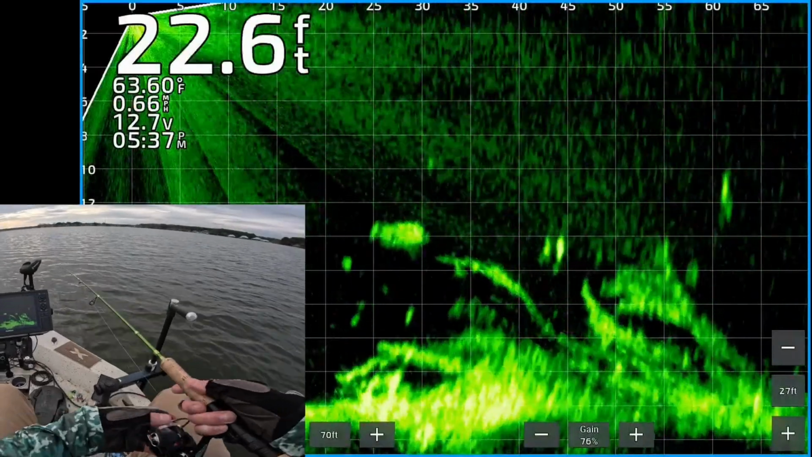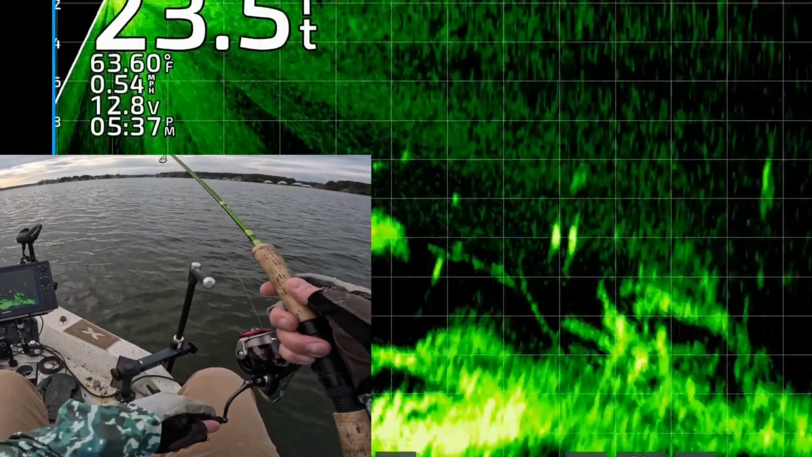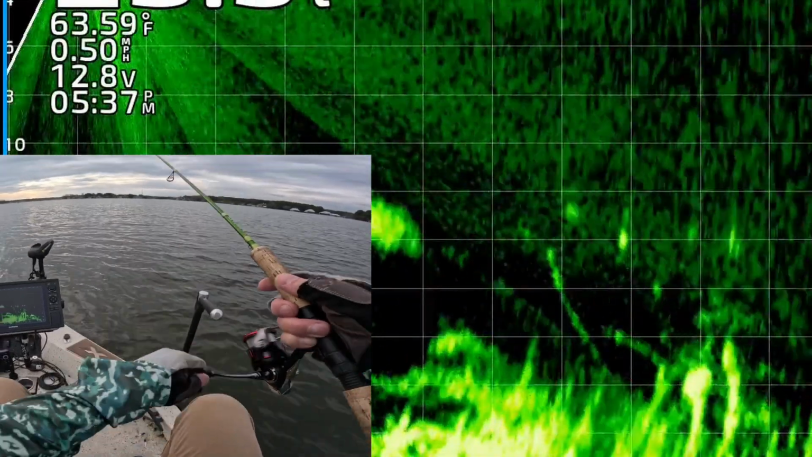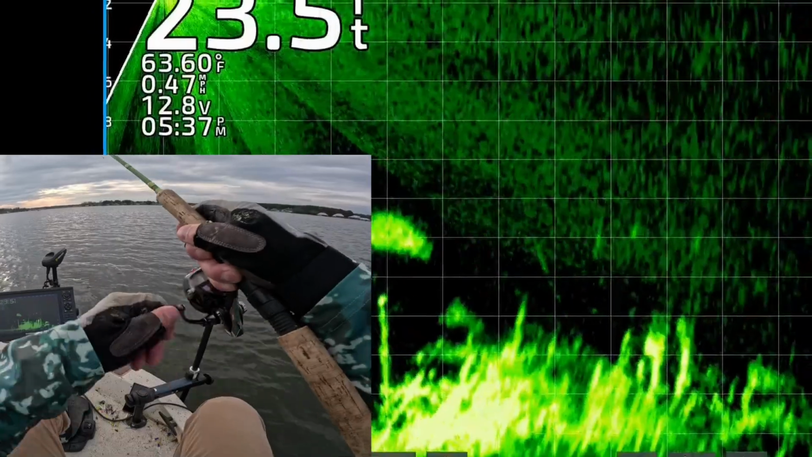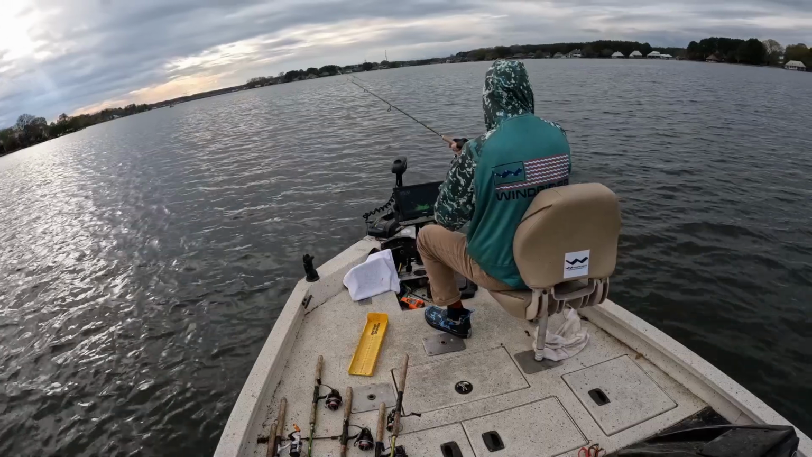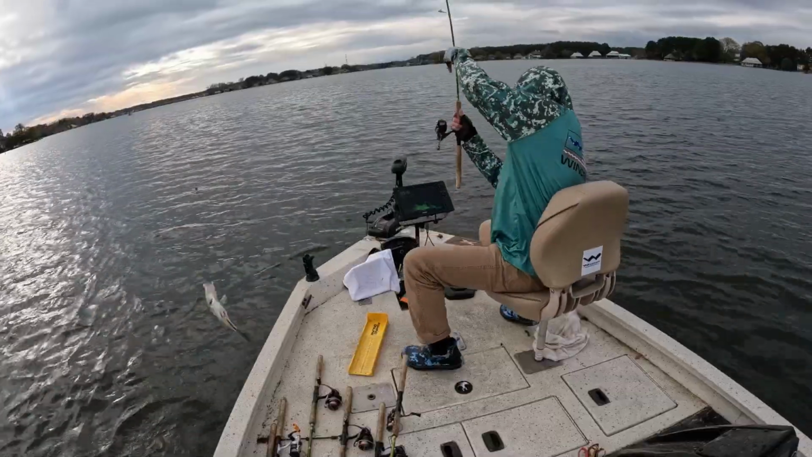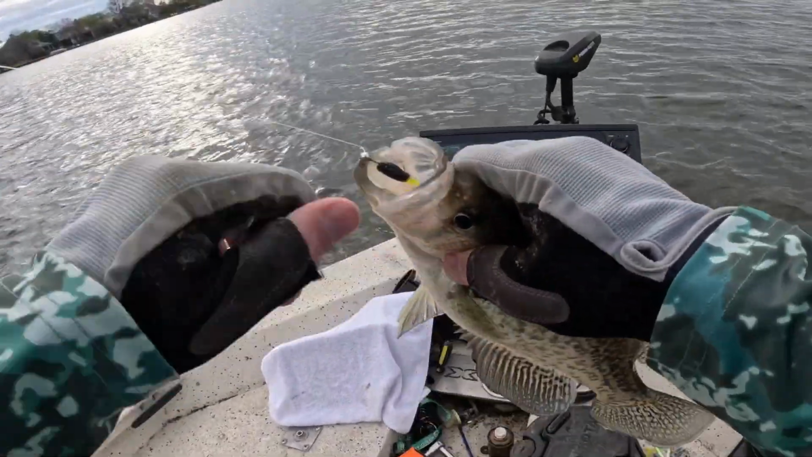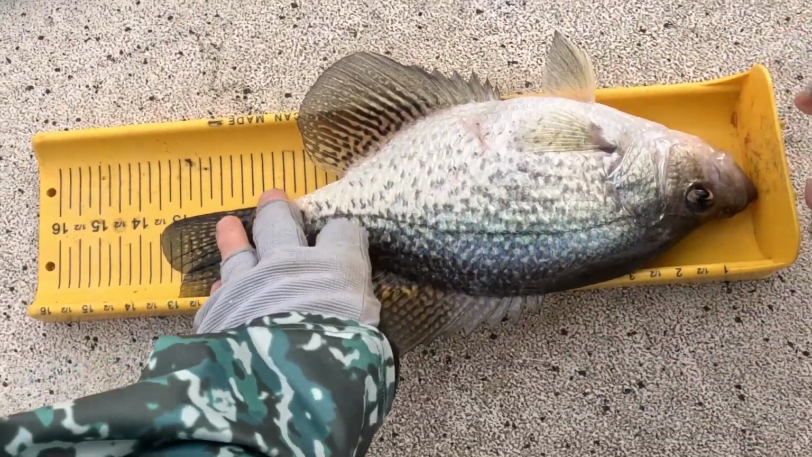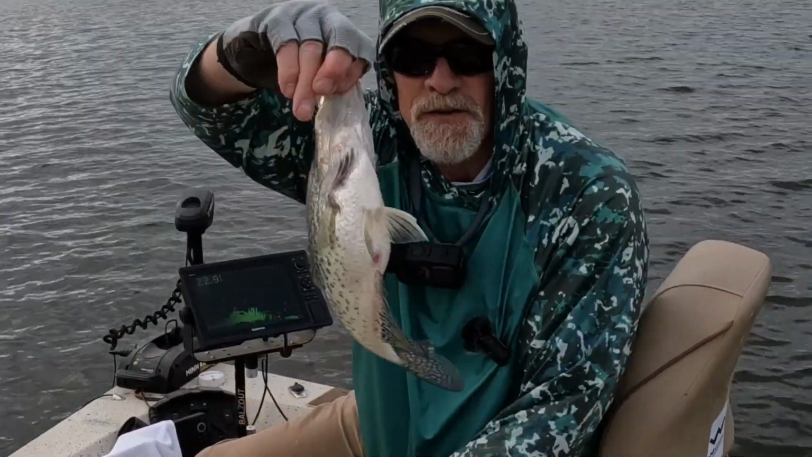There's a couple crappie, I think, above that brush. There's my jig and weight coming down right to them. Hopefully we can get one of them to eat it. Twitched it a little bit. One of them's chasing it down. Got that one. 40 feet out there. Yes, sir. Oh, man, that is a toad, too. Good Lord. Get in this boat. She may be pregnant, so you're going to let her go. That's 13 and a half inches. 13 and a half inch black crappie. Yeah, get on that little girl.